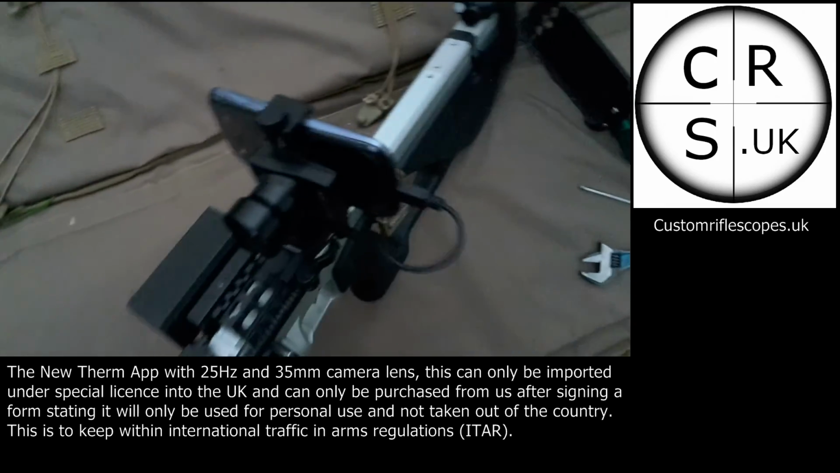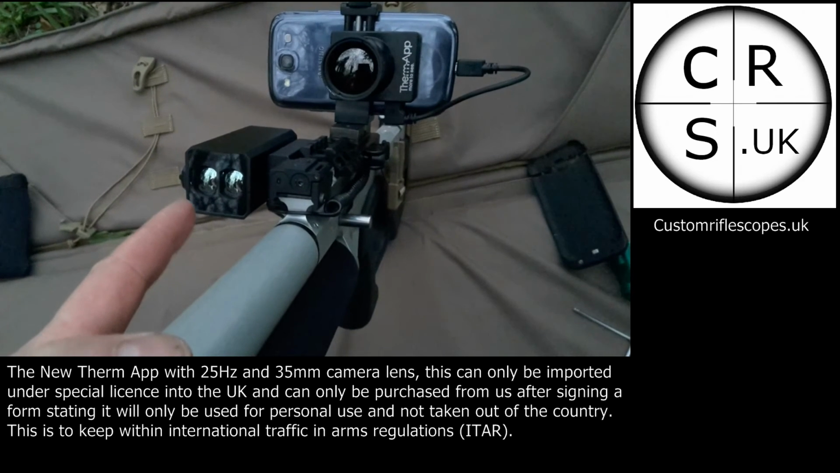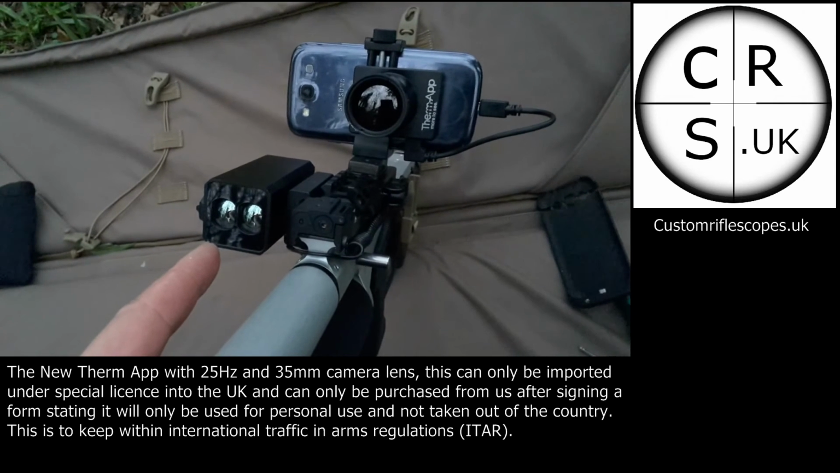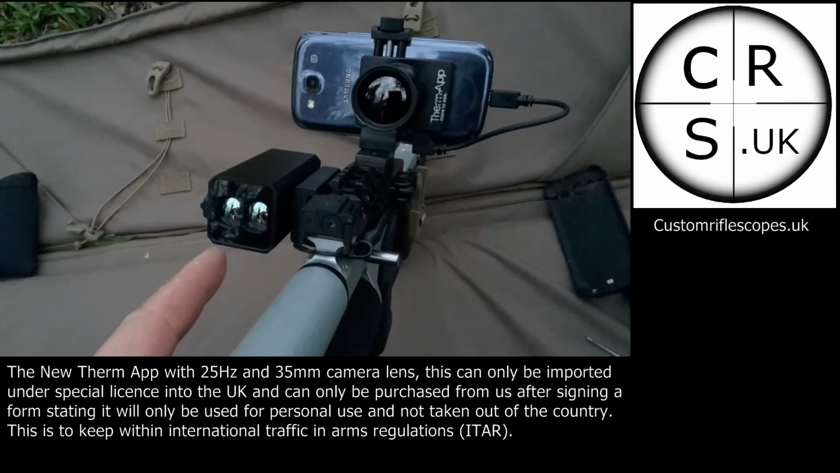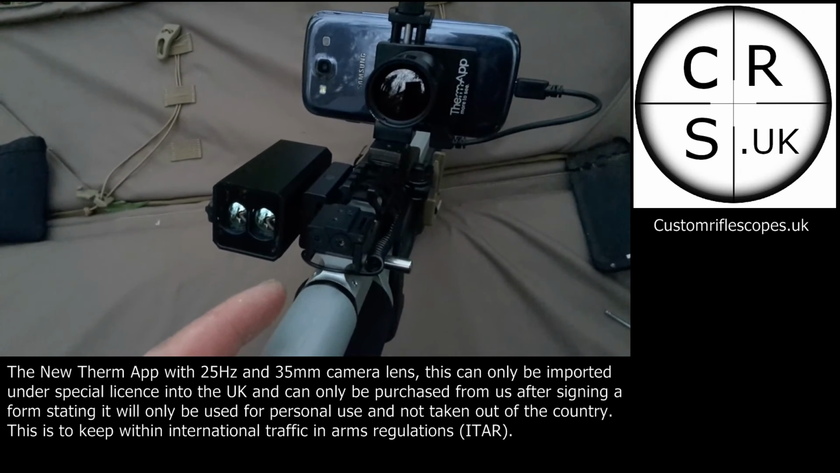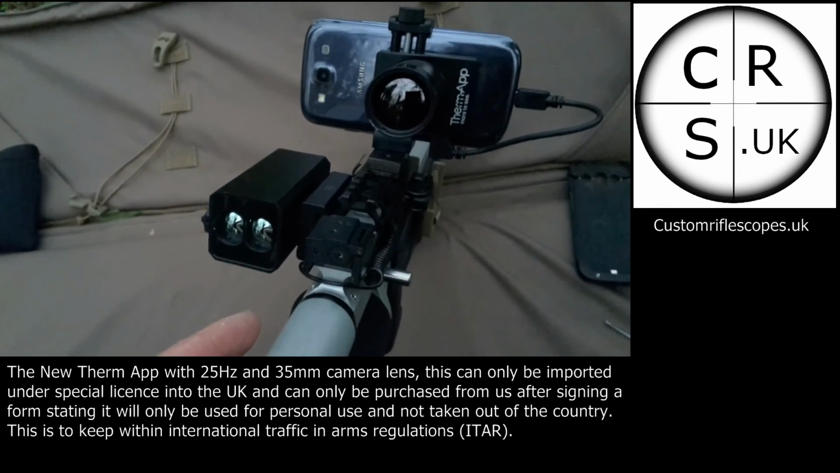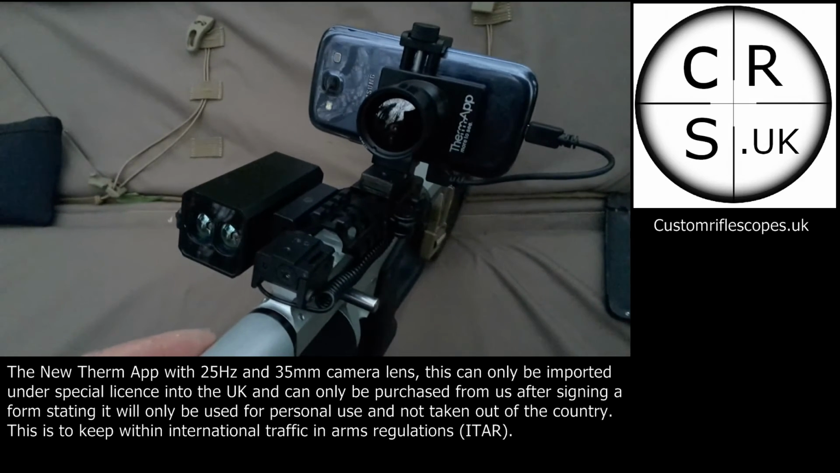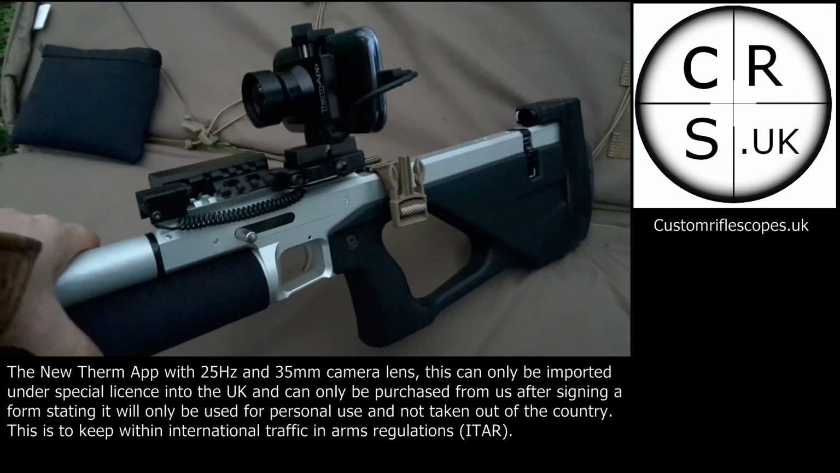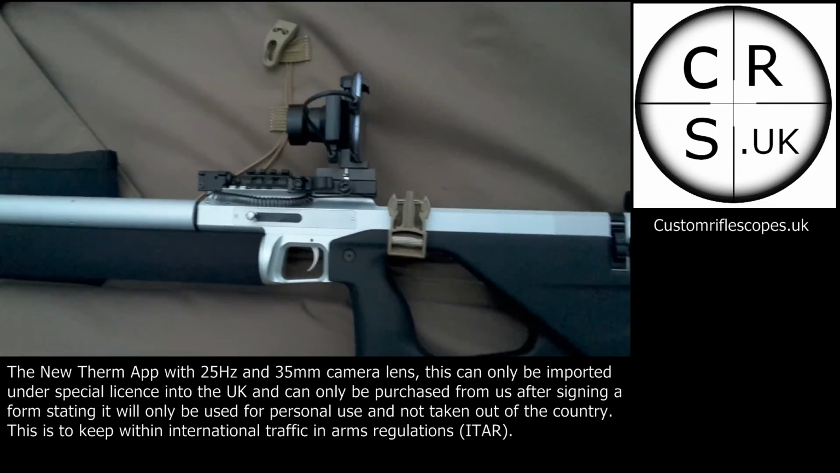I've set it up with this configuration. As you can see, it's nicely set up there. On the left hand side I've got my weapon mountable rangefinder. I've had to put it that way for now. I've had to move the setup so it keeps out of the way of the Therm app. I've got a laser on the front there as well, just so I could bore sight it. I've always got that bore sighted to this rifle, because I swap scopes over quite often, it gets quite annoying having to zero every time. I've got that set up for 50 yards. So yeah, not a bad little setup.